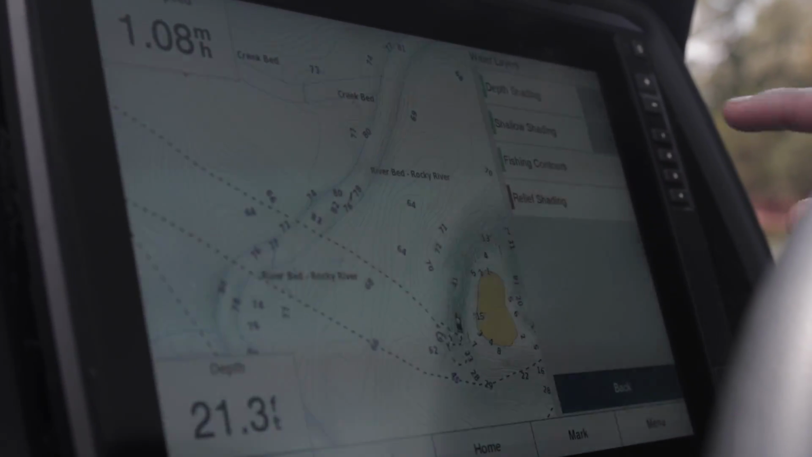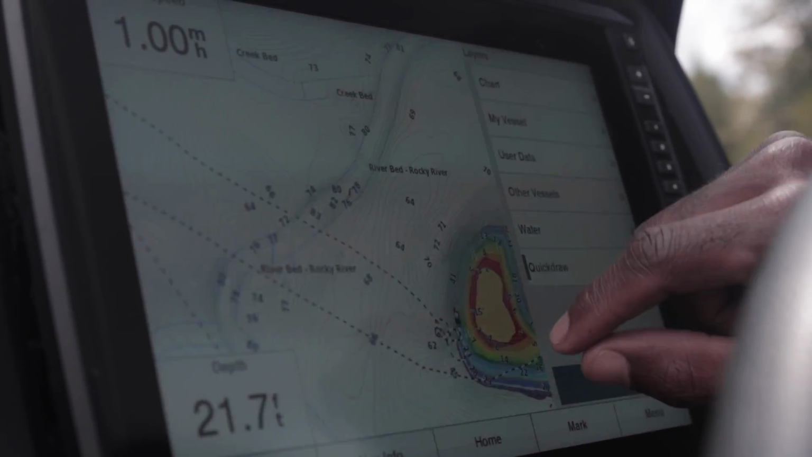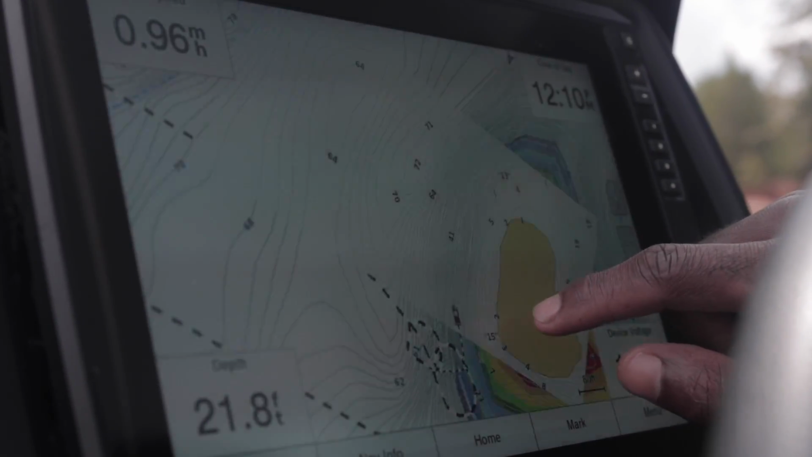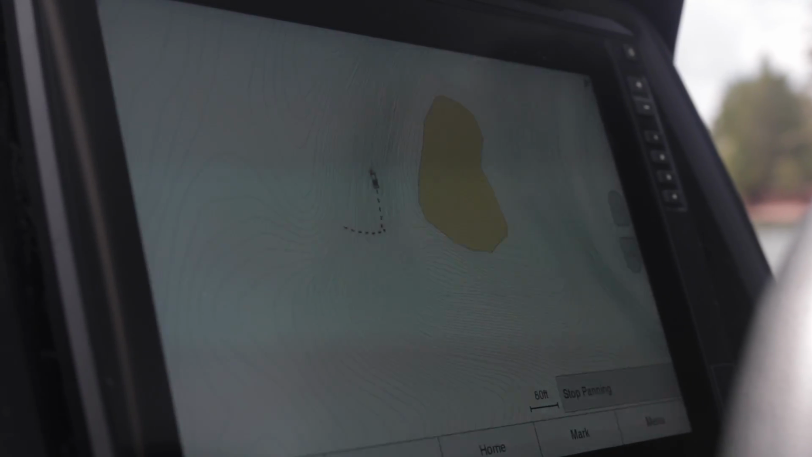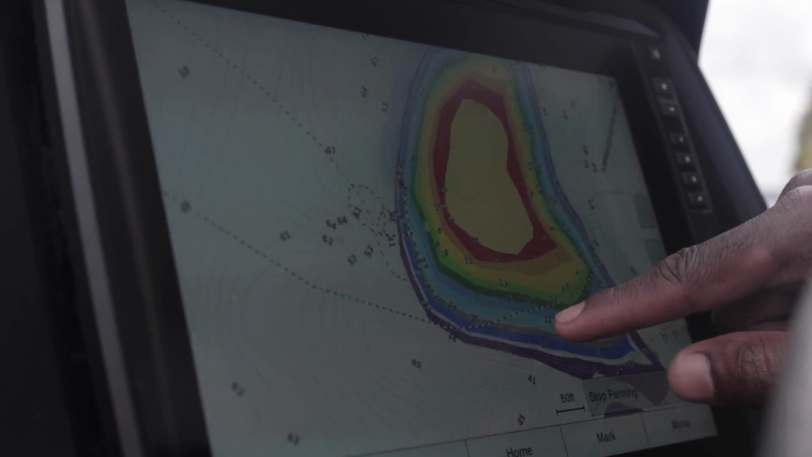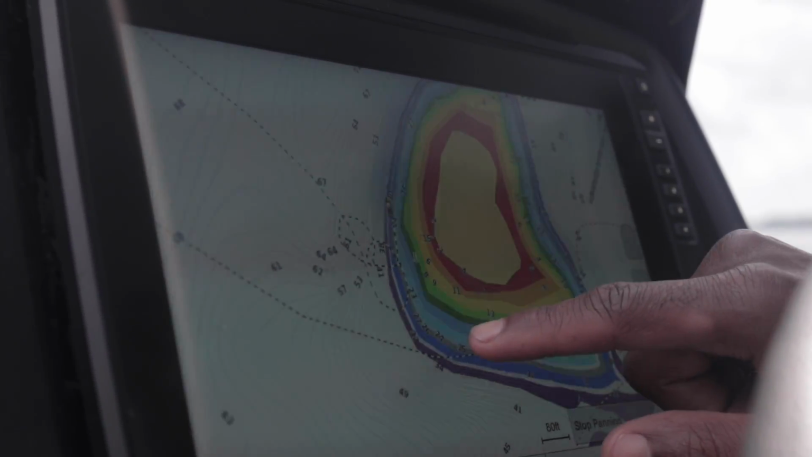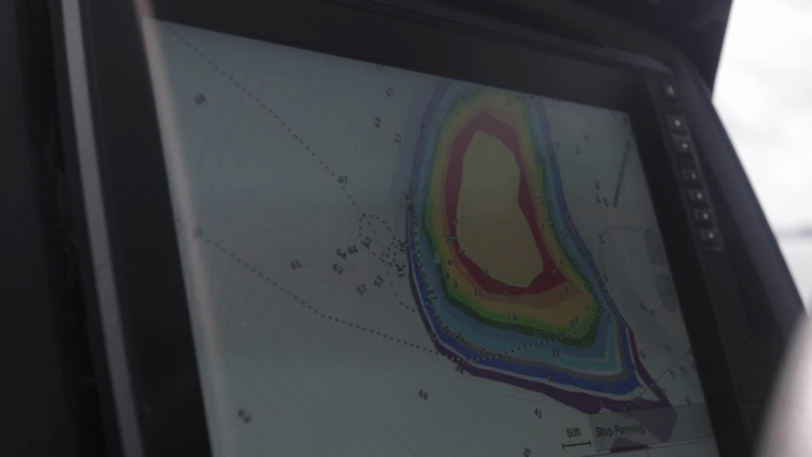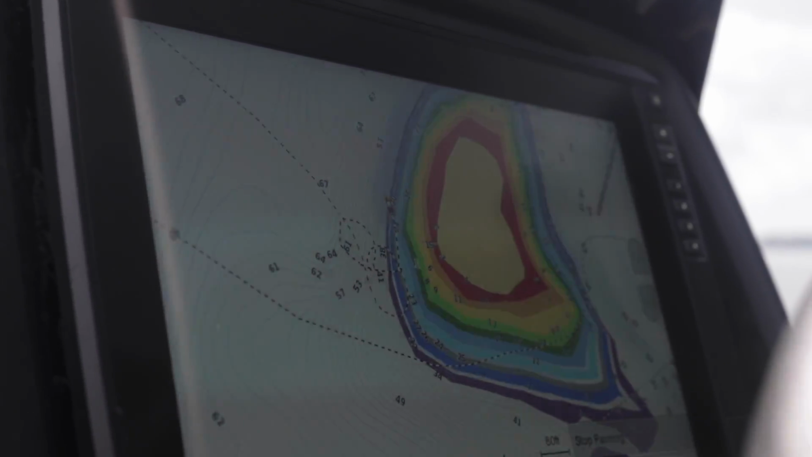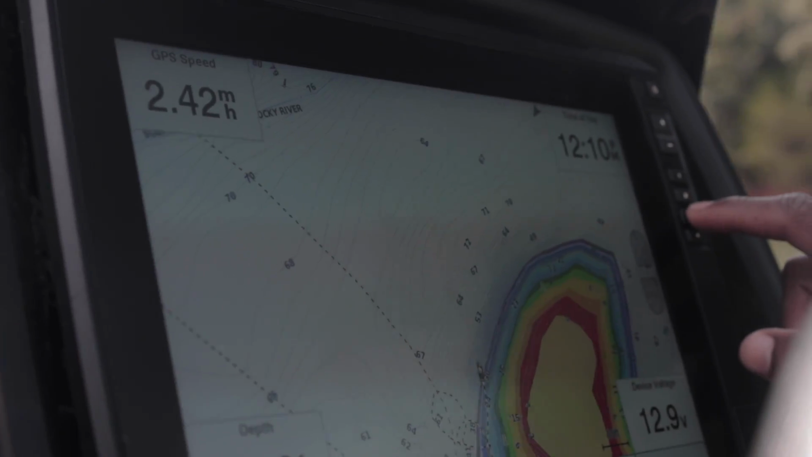All right, and you'll see it'll populate. You see now I got colors. Just give it a second too. And so everything in this little light blue area, I can just turn all the colors off if I want to, and then just only have 20 to 25 foot marked. But what I can do when I color shade like that, I can just set my boat right on that contour.